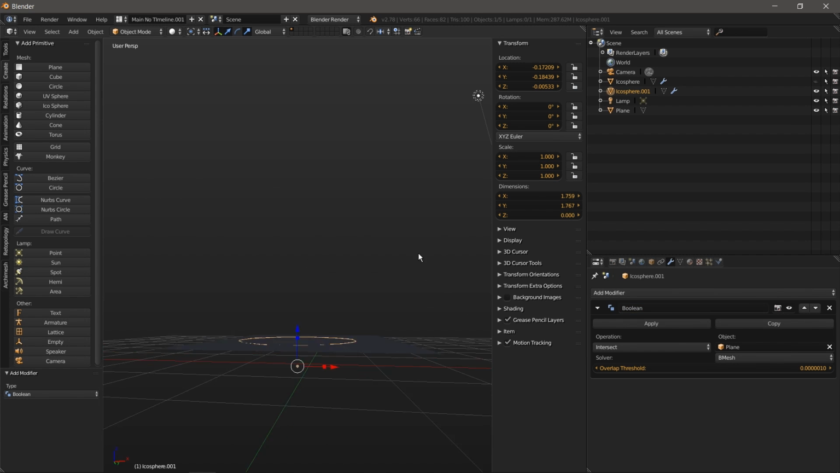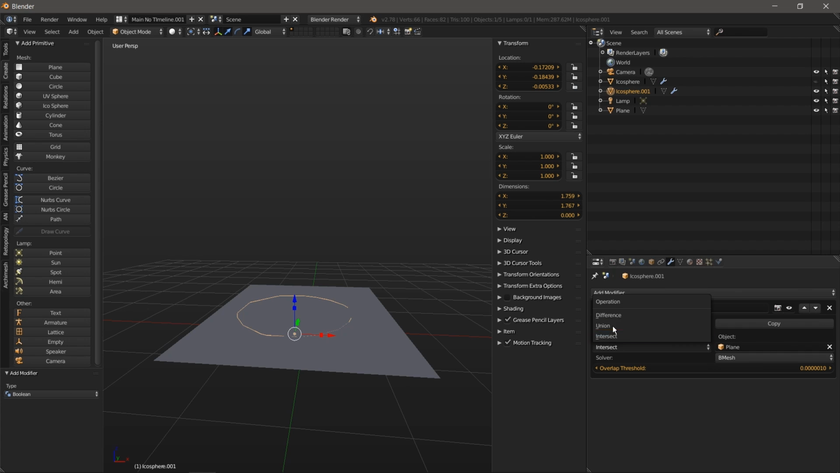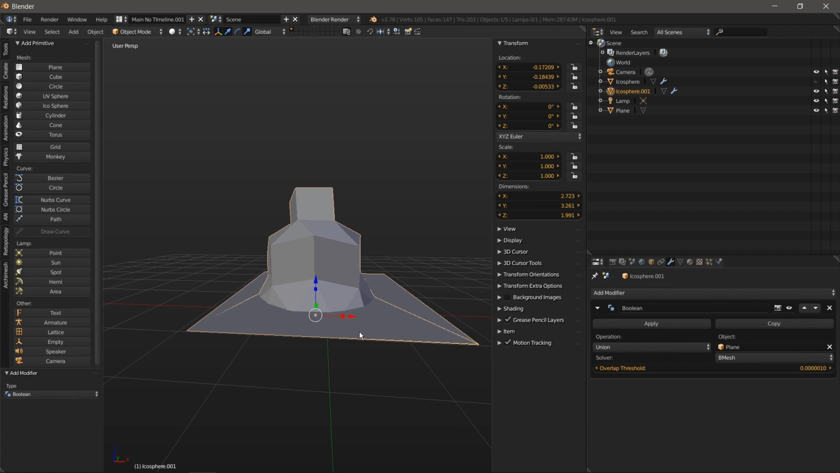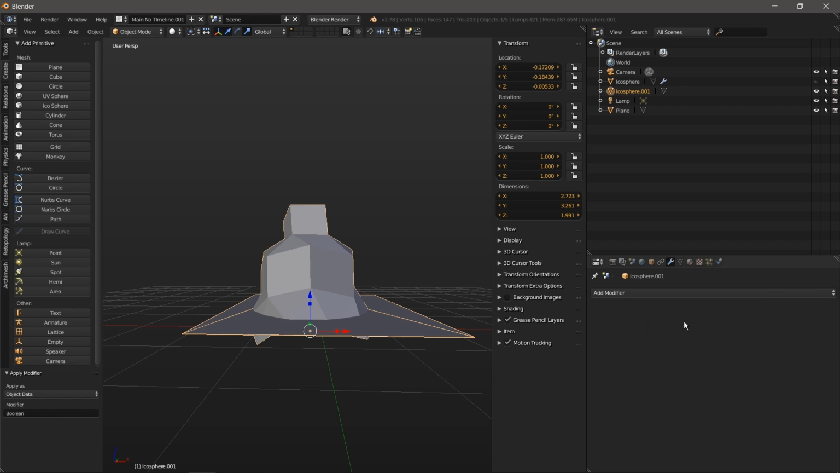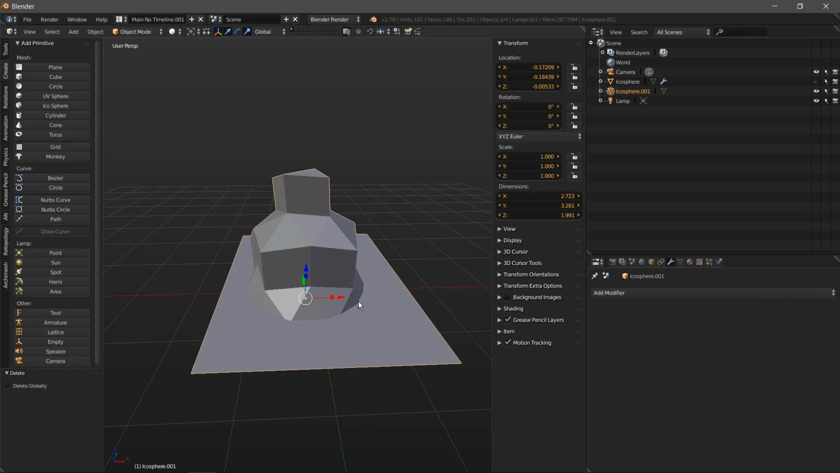And now you will get something like that, but we want this to be a union. So all the plane is doing is cutting the object. So I'm going to hit apply, and now I can delete the plane. But we still have a plane. You can see the plane merged with the object.